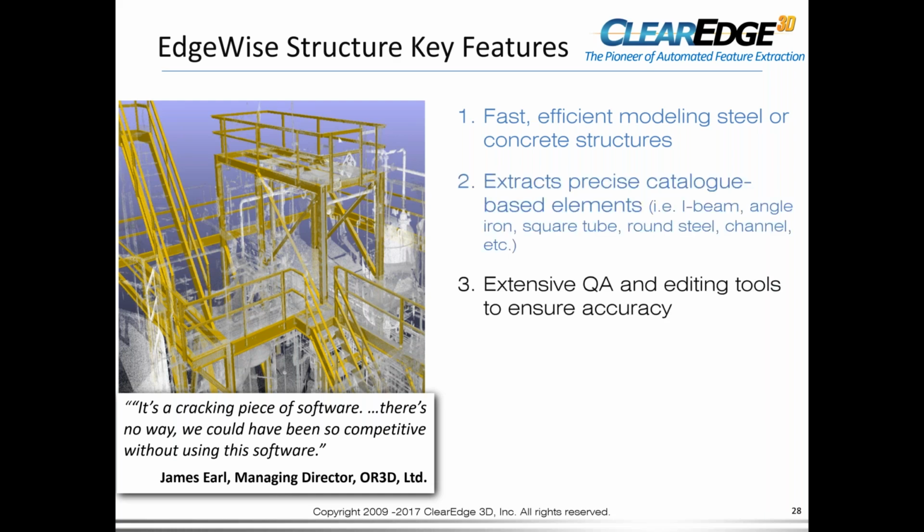We have a phenomenal QA system. We've gotten great feedback from our customers in terms of the QA. As fast as you can page down, you can QA and verify that what Edgewise extracted is accurate. Anytime you use automation, if you can't quickly verify it and you spend more hours verifying it, then the automation sort of becomes useless. So we've got a phenomenal QA system, which we'll show you.